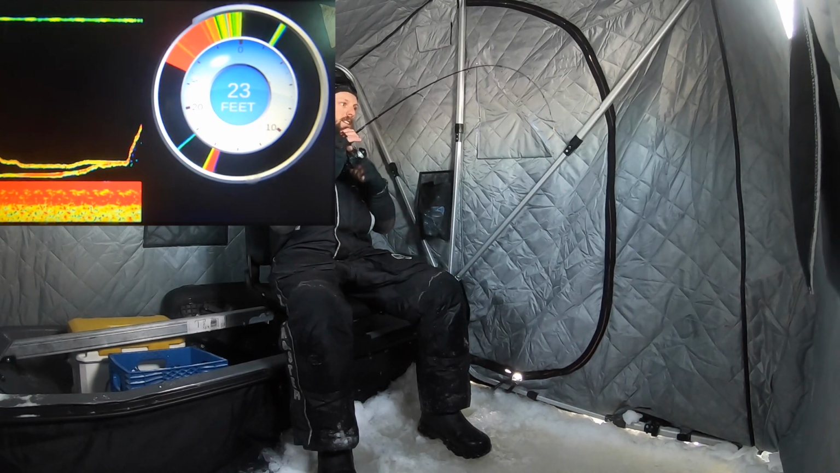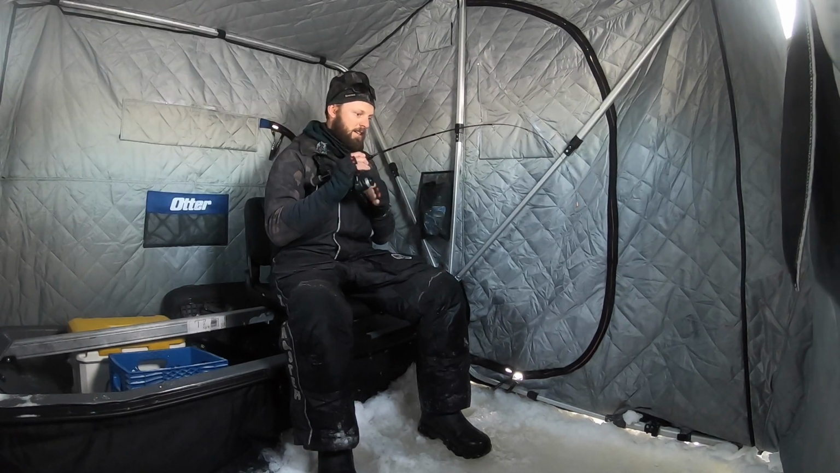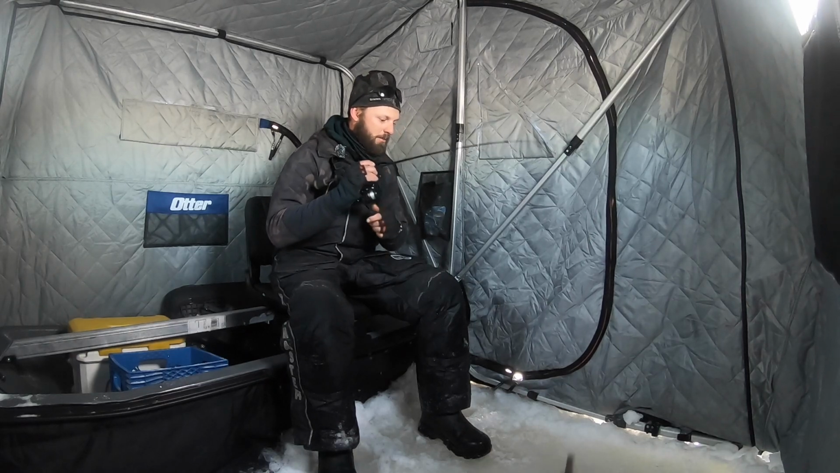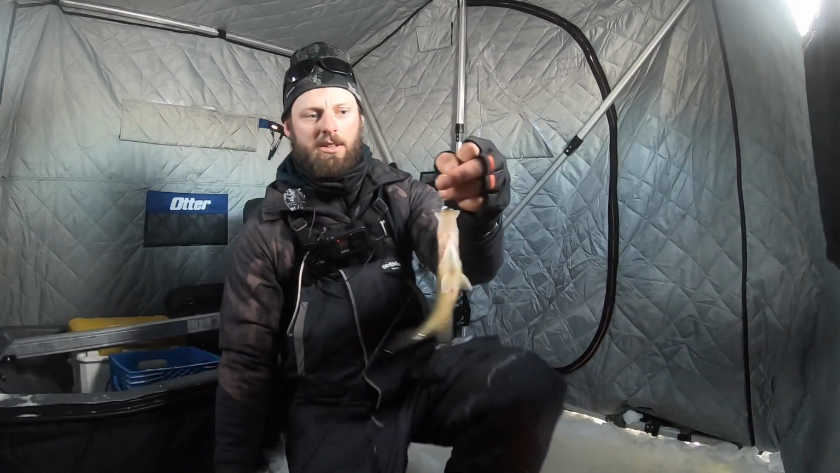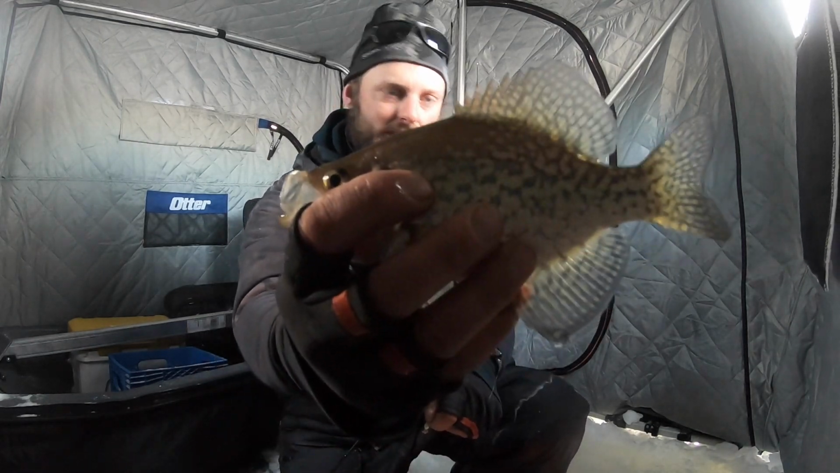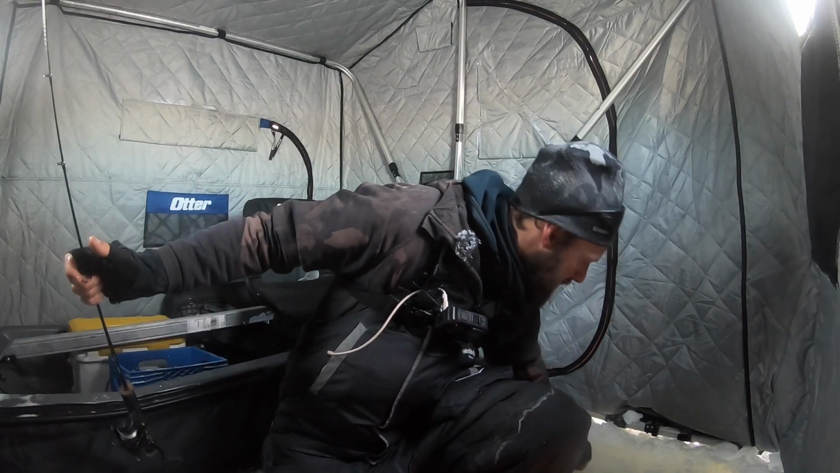There he is, right there. Another one on. Not as big as number one. If I can keep getting them shooting in here and getting them when they bite, we're going to be having a good day for sure. There we go. Not a big one right there, but the first immediate little action here. Definitely some fish around. Get down the hole, buddy. We're not keeping any fish today.